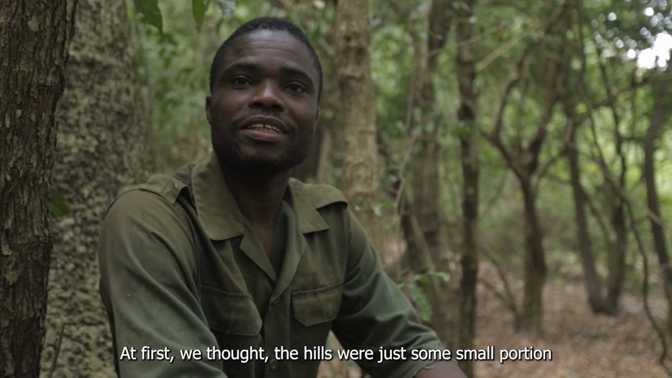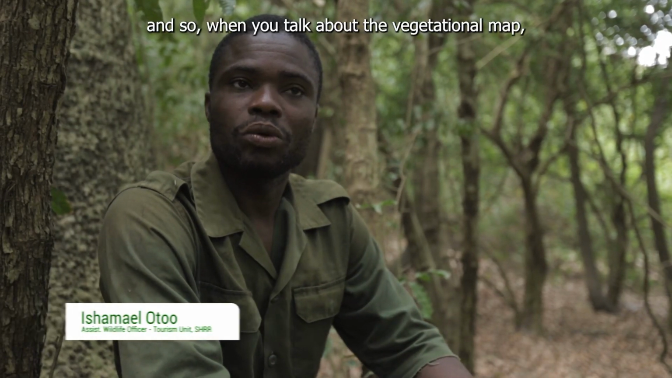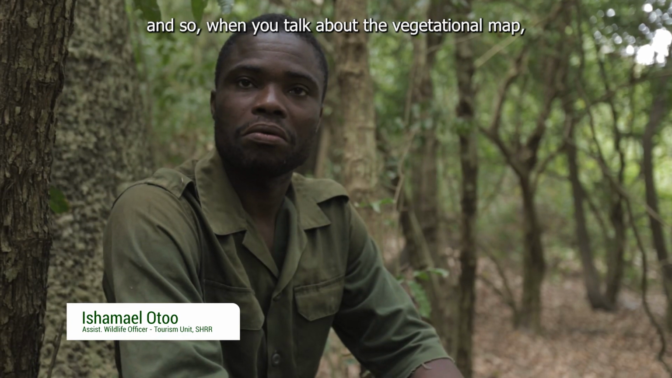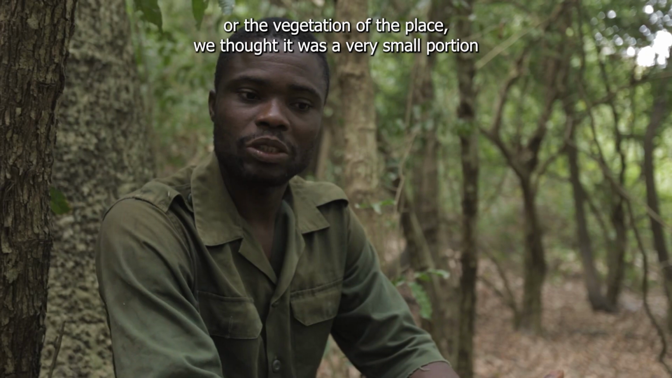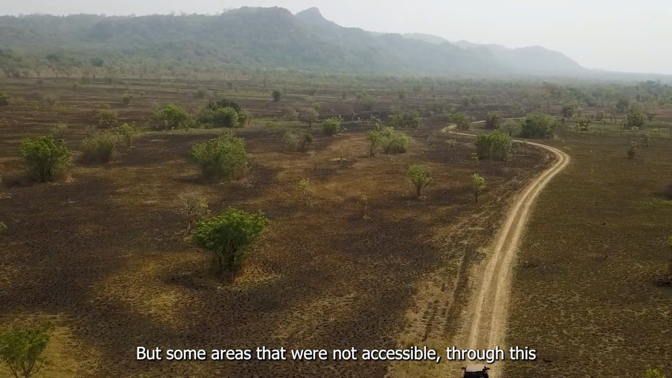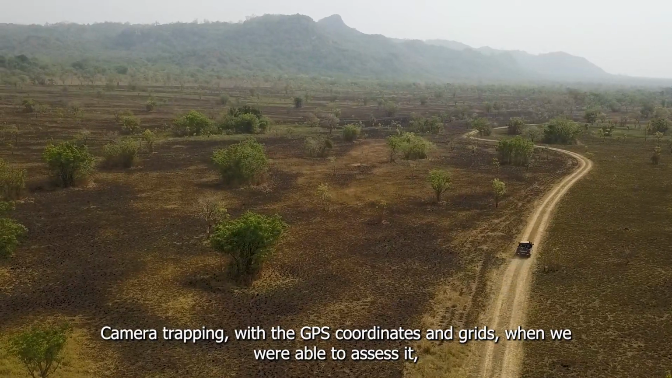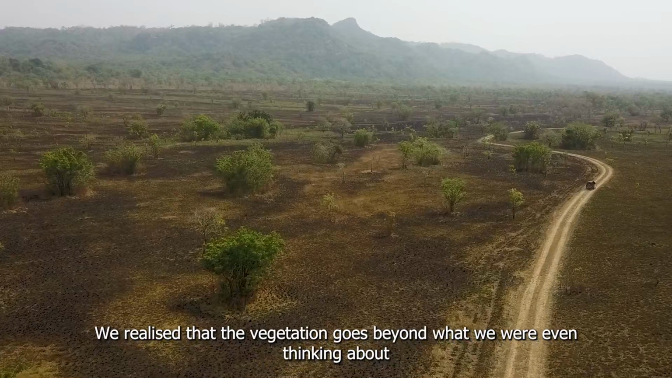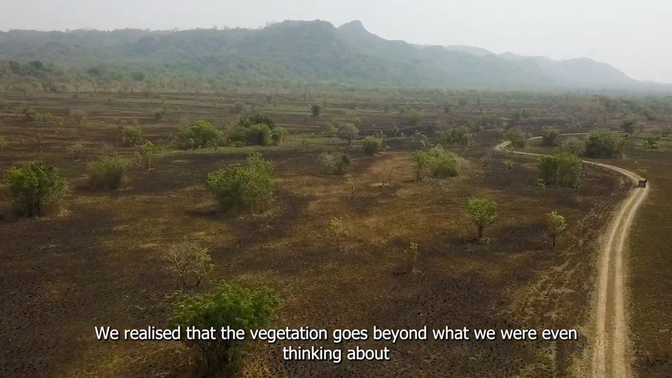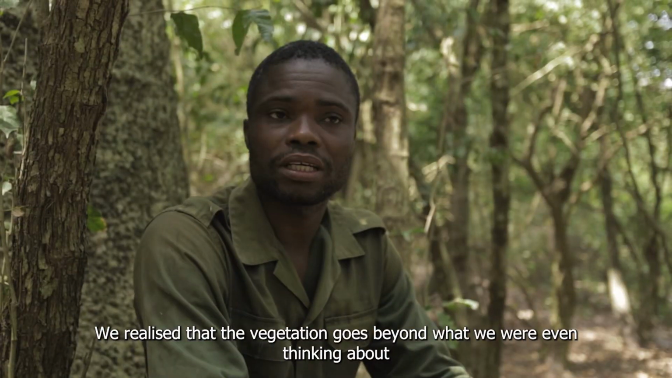So we thought the hills were just a small portion, and so when you talk about the vegetation map of the place, we thought it was just a very small portion. But some areas that were not accessible, through this camera trap with the GPS coordinates in grids, when we were able to access them, we realized that the vegetation goes beyond what we were even thinking about.